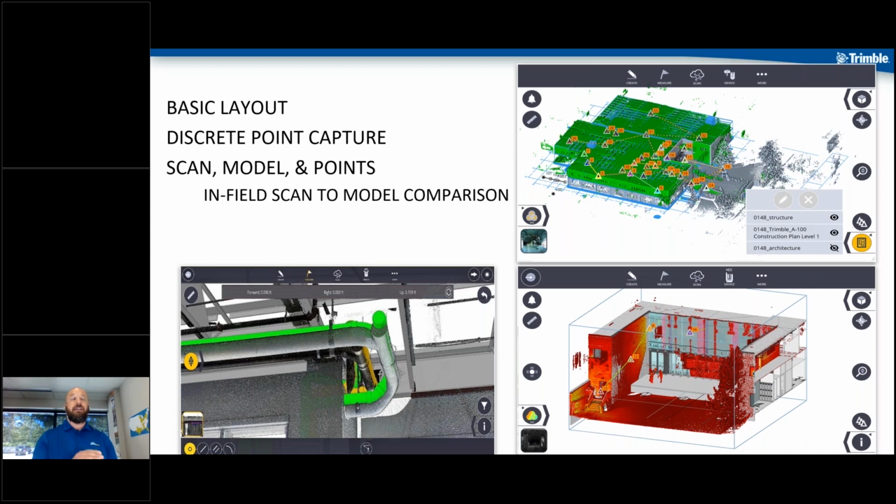What you see in the top right view is a view showing multiple models, or multiple plans, loaded on here, and the laser scan. The little box here with gray and the eyeballs on it, those are different drawings. So I've got layer control like we've always had, but now I've also got drawing control. I can load multiple drawings or multiple models in here, and I can turn them off one by one. So if I only want to compare structure to the scan, I can do that.